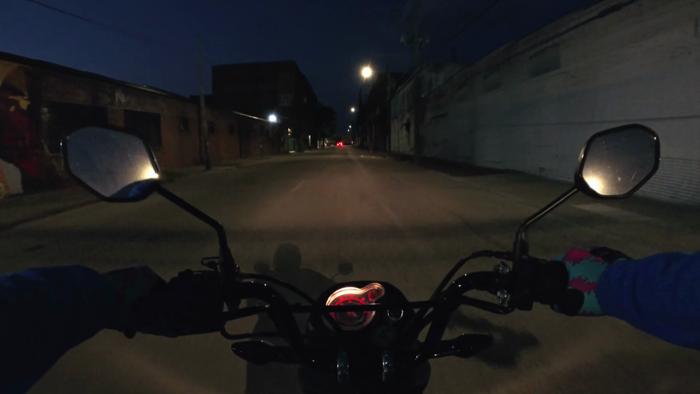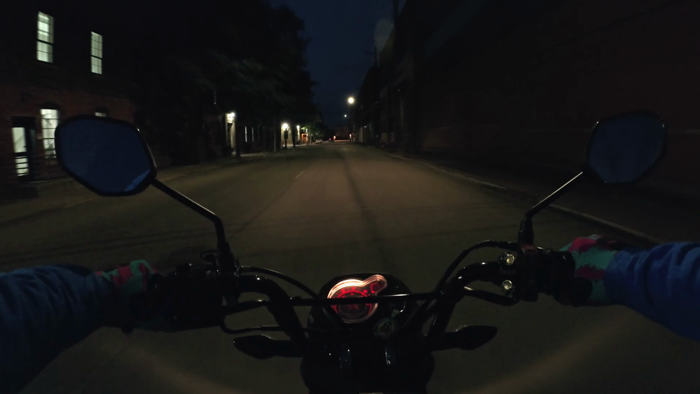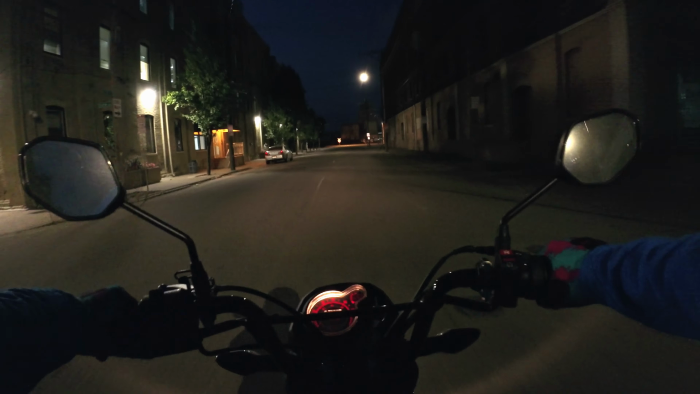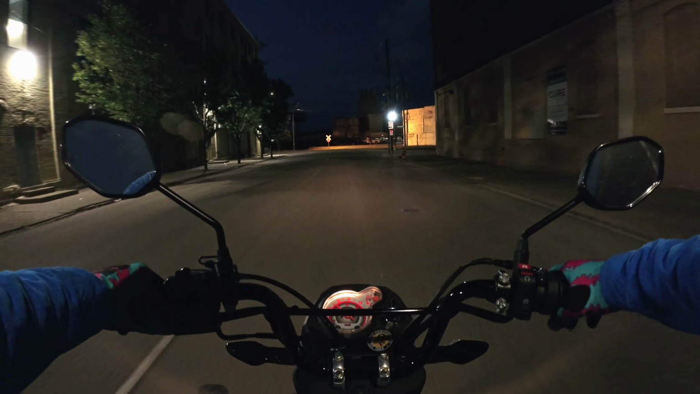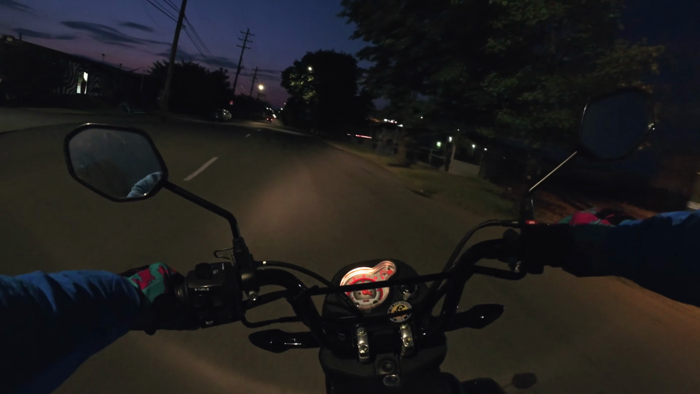I think I've gone through at sunset before it was completely dark, back last year at some point. But this is going through the Portland area, which is a neighborhood in Louisville. It's been here for a while.